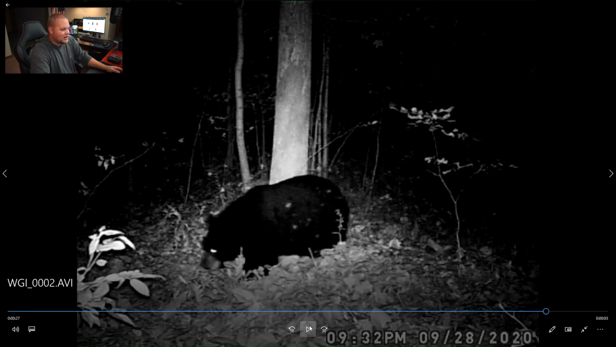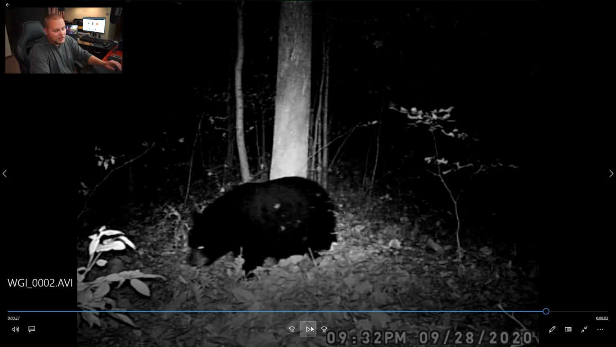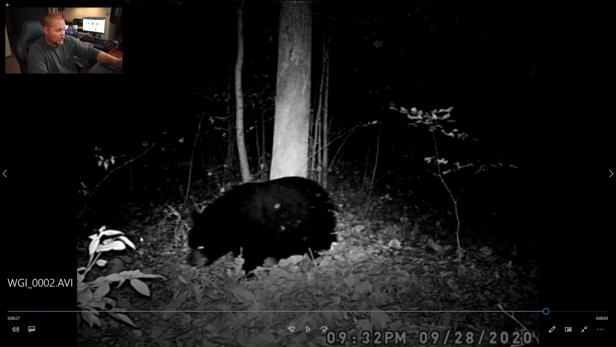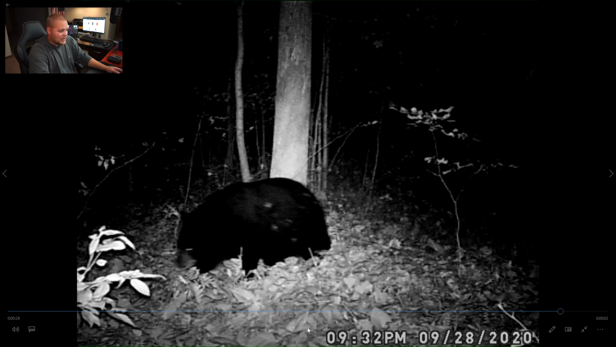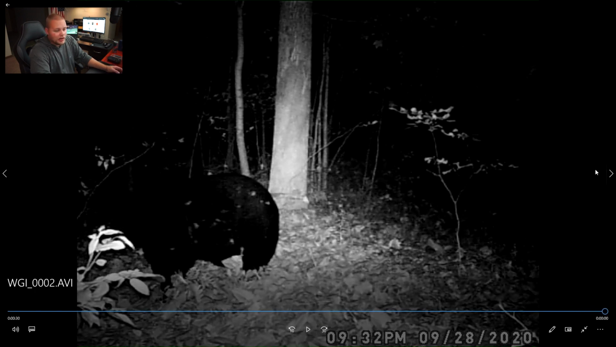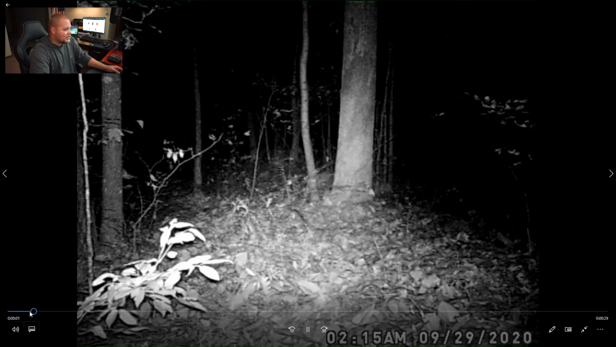Any guesses, any bear hunters out there, any guess on how big this bear is? I don't bear hunt. I don't study, like I do nothing with bear, so my guess is he's massive. Just because his face looks really small, his legs look really short, his belly's dragging in the weeds. I would say that bear's big, but I also don't know anything about bear. So let's go on to the next one.